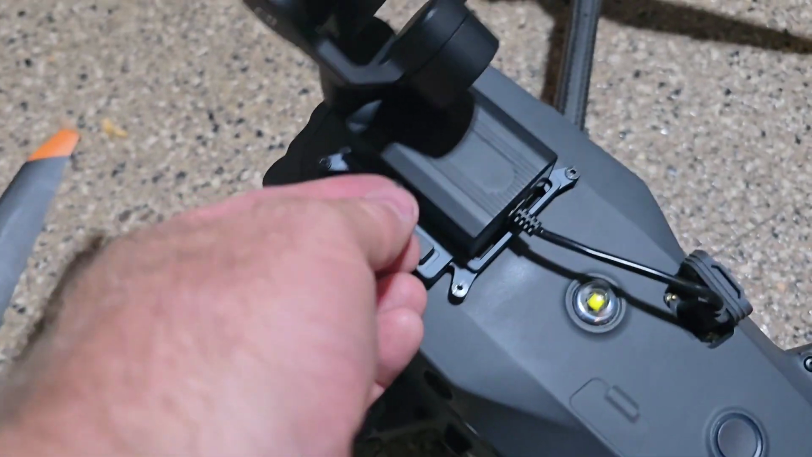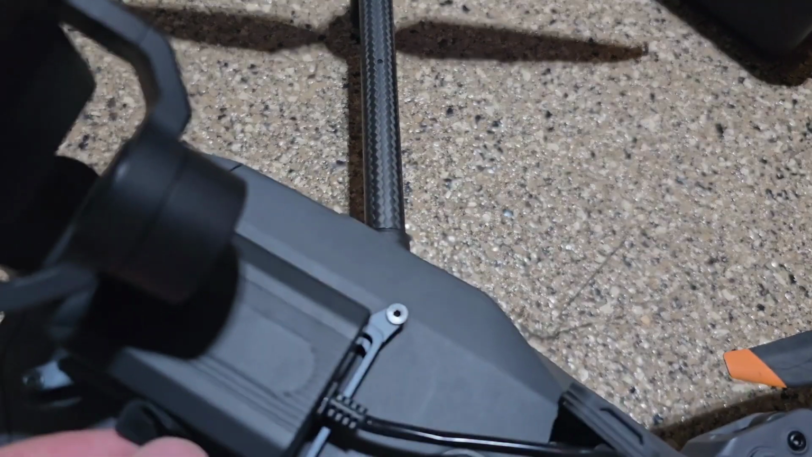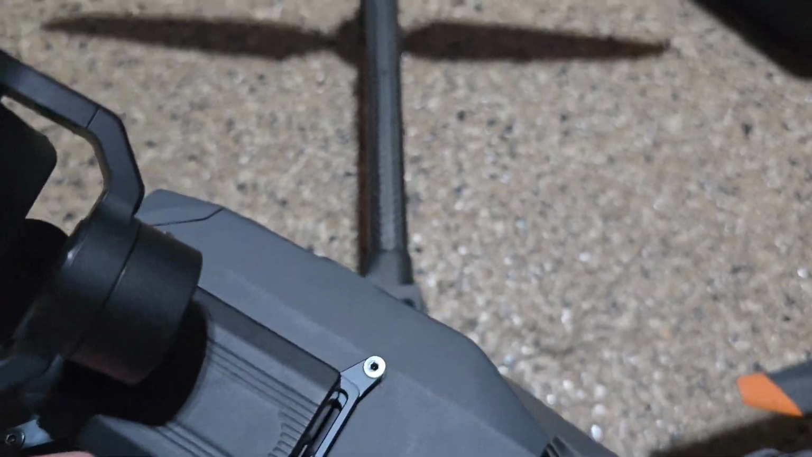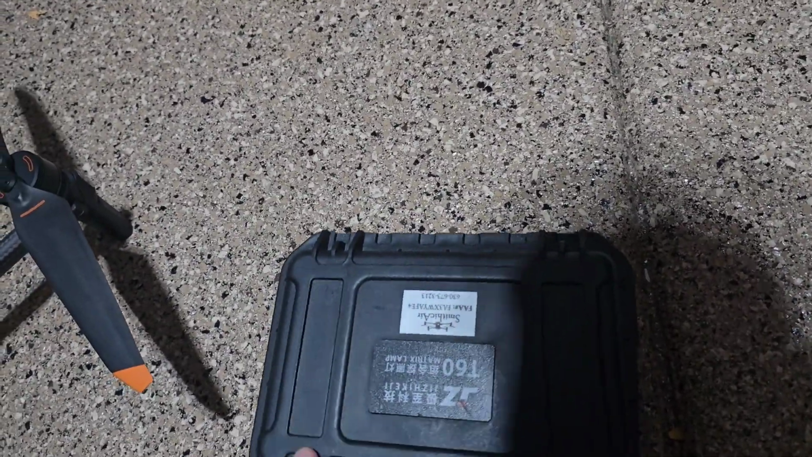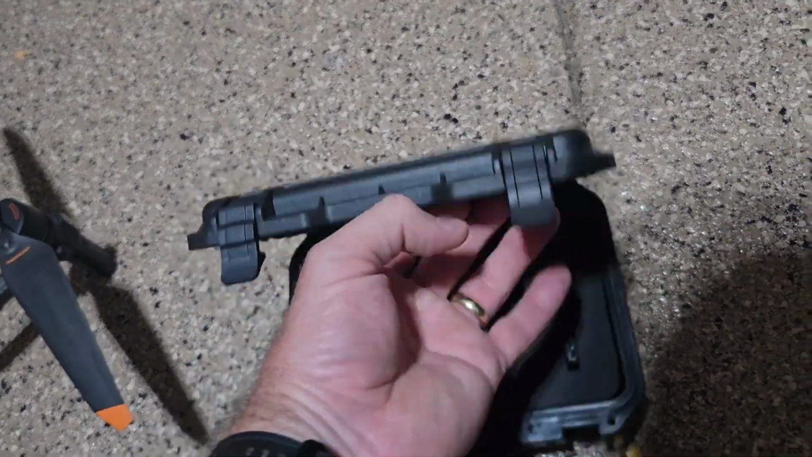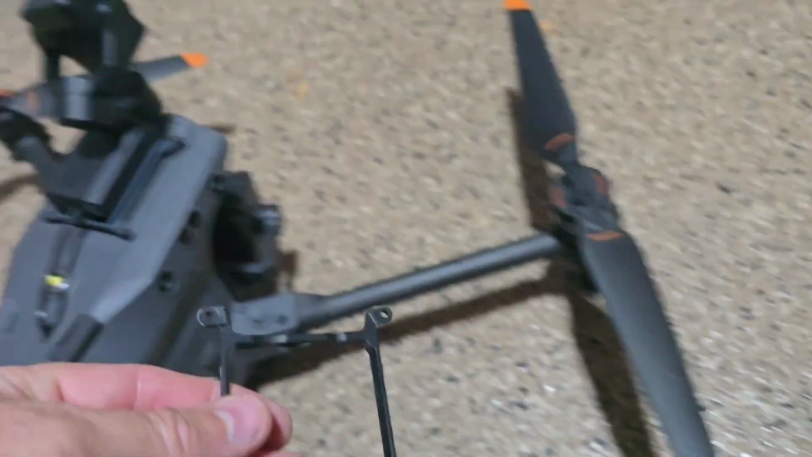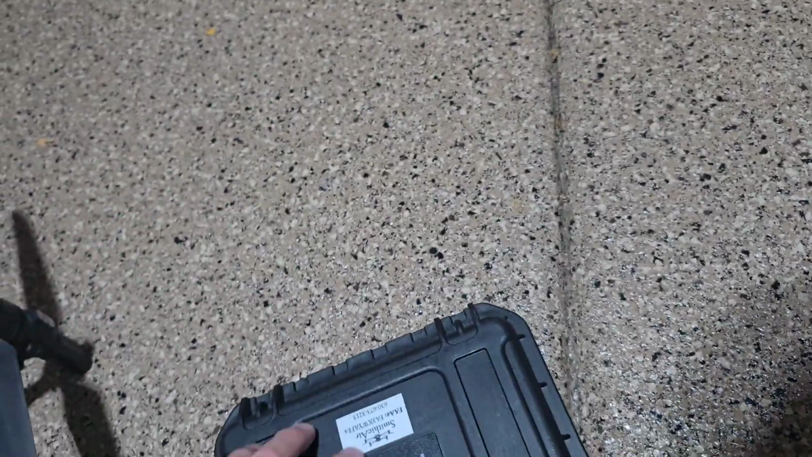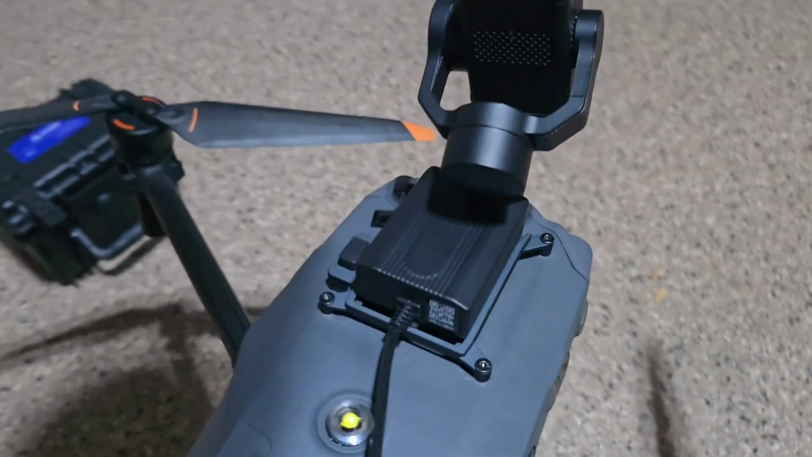So there appears to be a problem with the side. I'm not sure what's happening here. Don't know why that's sticking out. But just to show you real quick, I had this spotlight in. I had this rail system in on top of that. I've taken that rail system off, put on the new rail system, and now I'm going to fire this up and turn on the controller.